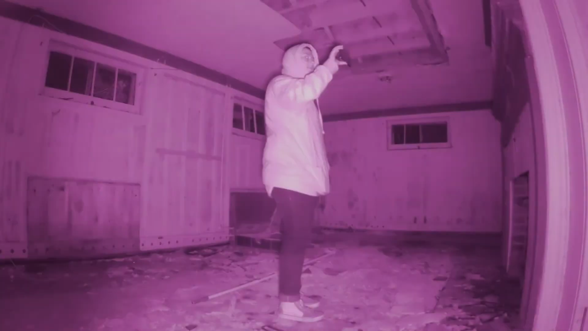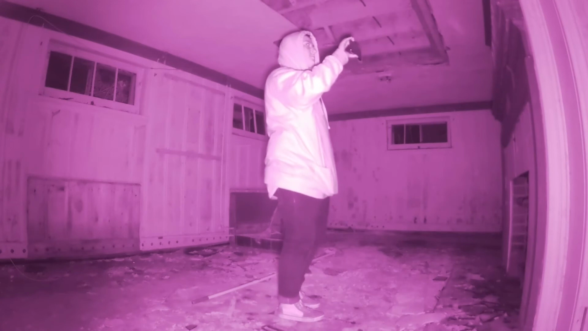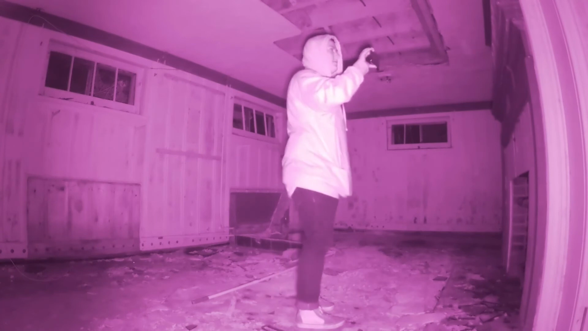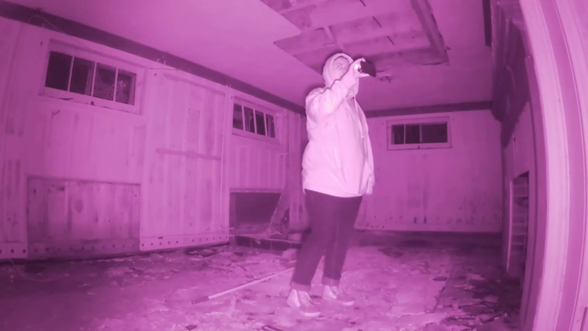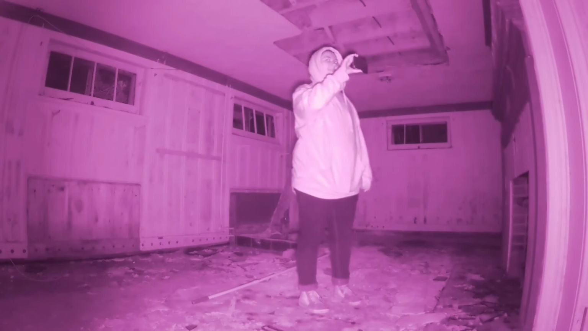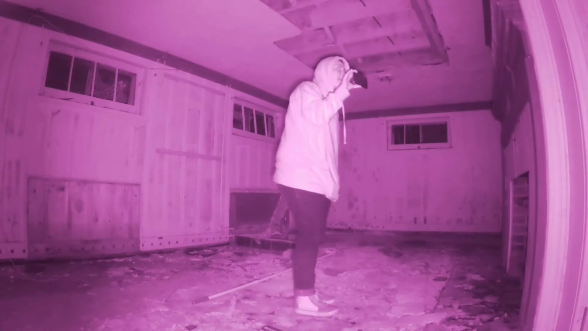So now I've got the spirit box down here as well as Ghost 2 running. I prefer the spirit box personally. Box, yeah, box. I am hearing a lot of Steve out of that thing.